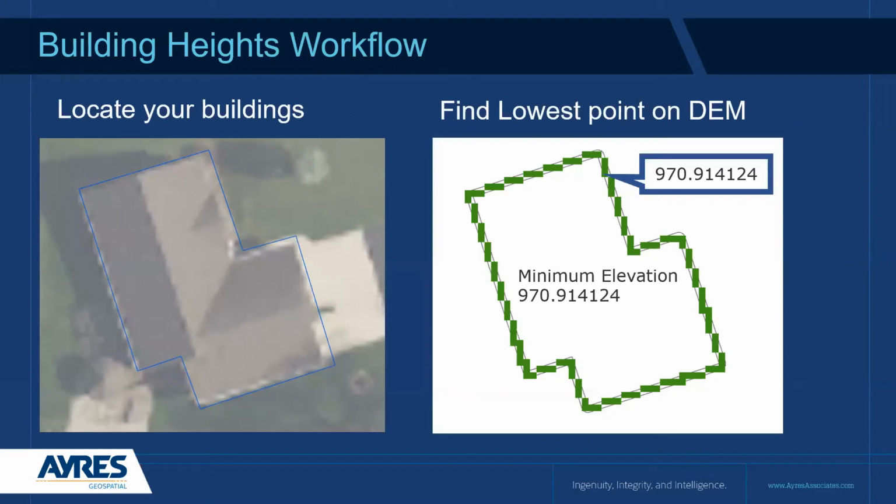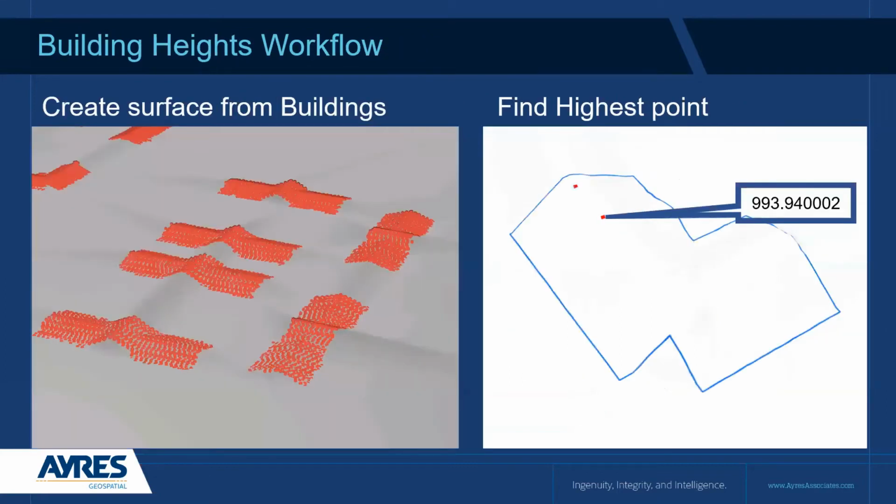We're going to want to locate our buildings. So we get our building footprints. We run an analysis across the DEMs in order to try to find the lowest point around that DEM on that building. Similarly, we can take our classified LiDAR data where we have buildings, run an analysis against that in order to find the highest point of each building.